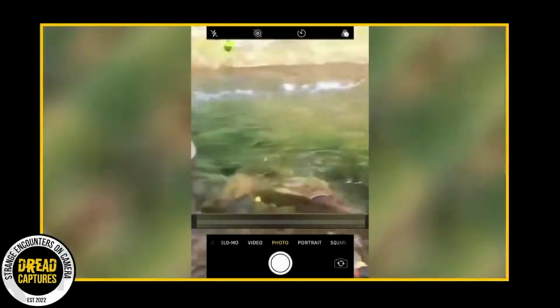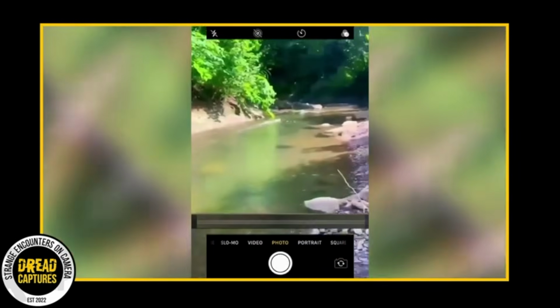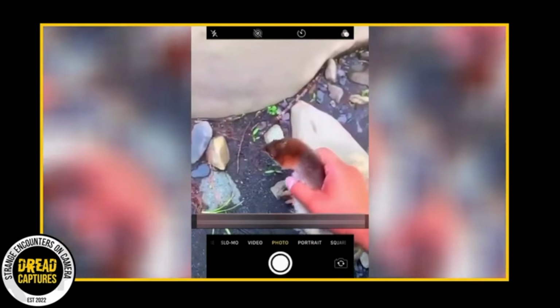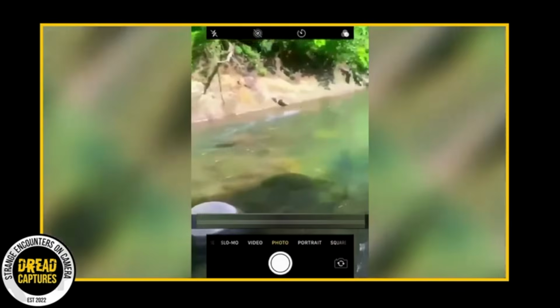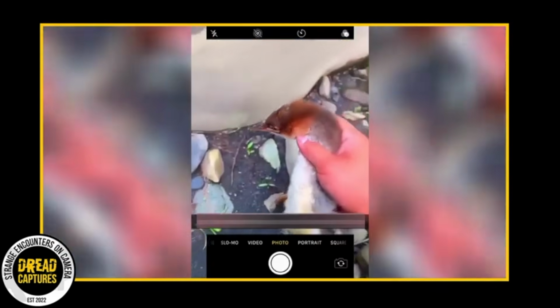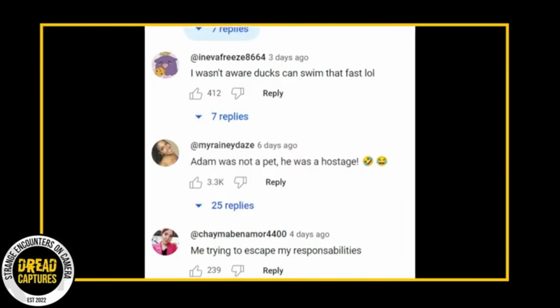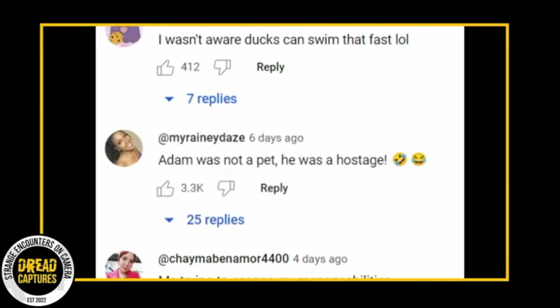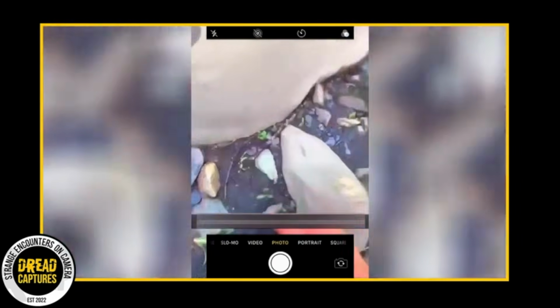I must be missing something. Is that even a duck? Did anyone else know they could do that? Like, what in the world? Look at that thing just skirt across the water like that. There's no way that's a duck. Well, at least not the ducks I'm used to. The little pond ducks. A lady in the comments said Adam wasn't a pet, he was a hostage. I don't know, but him running on that water really threw me.